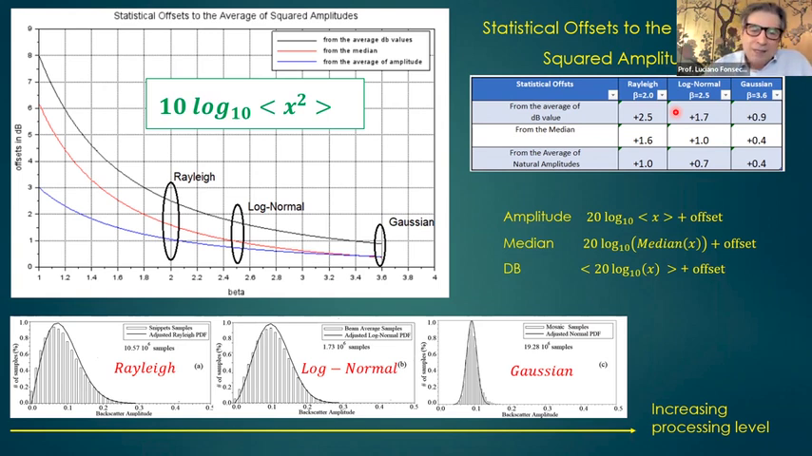If you see here, the beta parameter of 2 is the Rayleigh distribution. Beta parameter of 2.5 is the lognormal. Of 3.6 will be a Gaussian. So you see the offset depends only on the beta parameter, not on alpha.